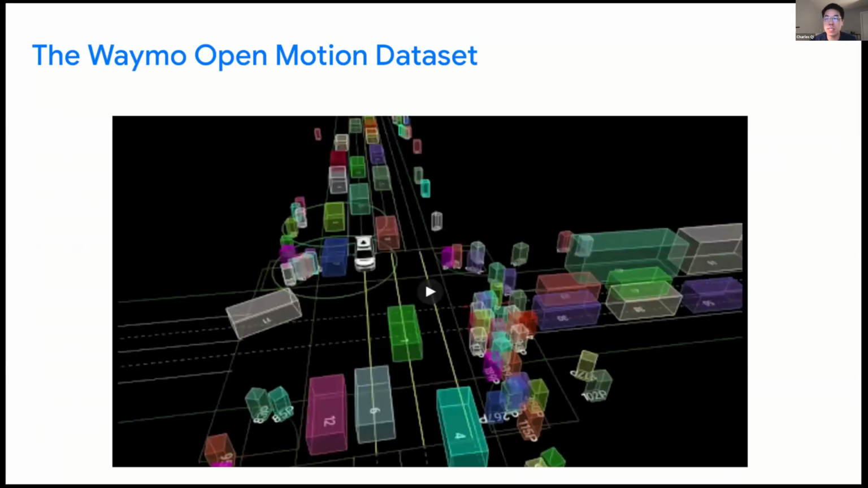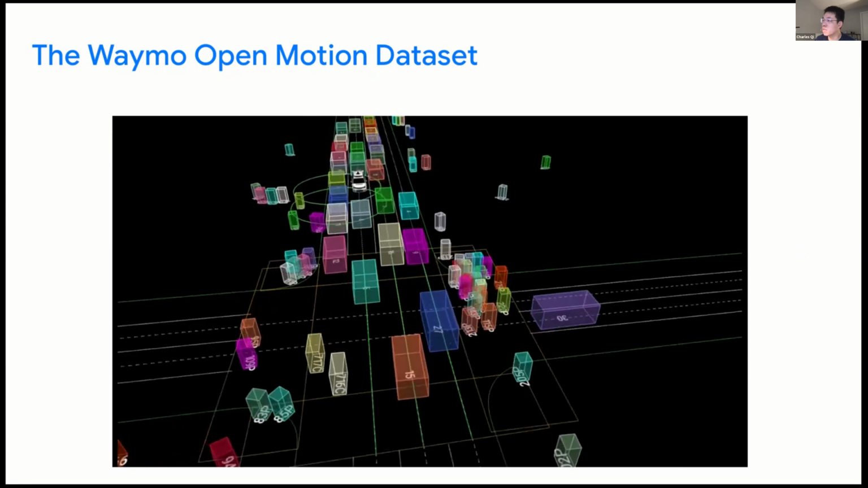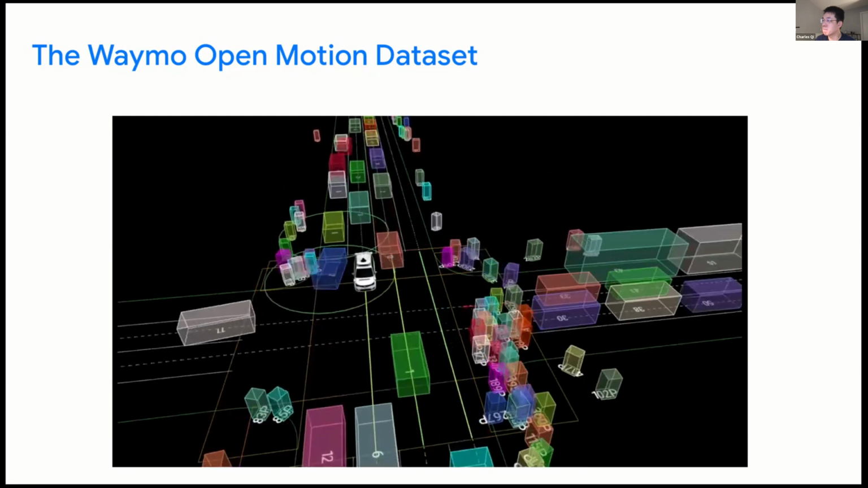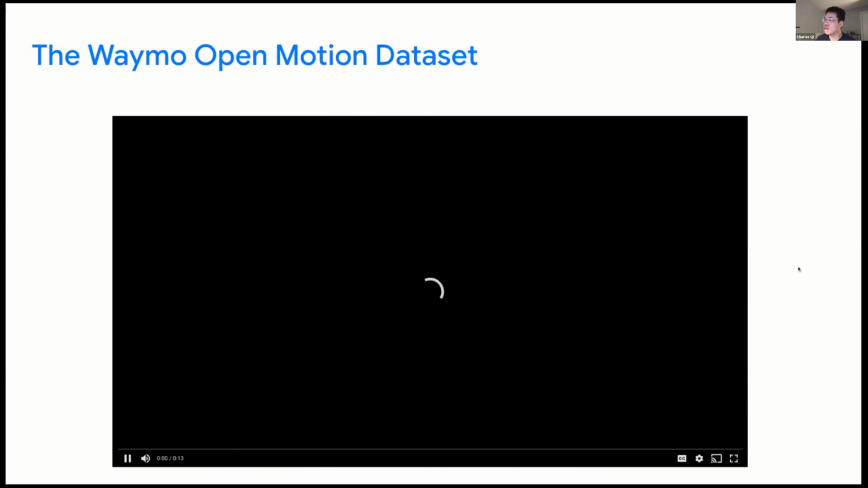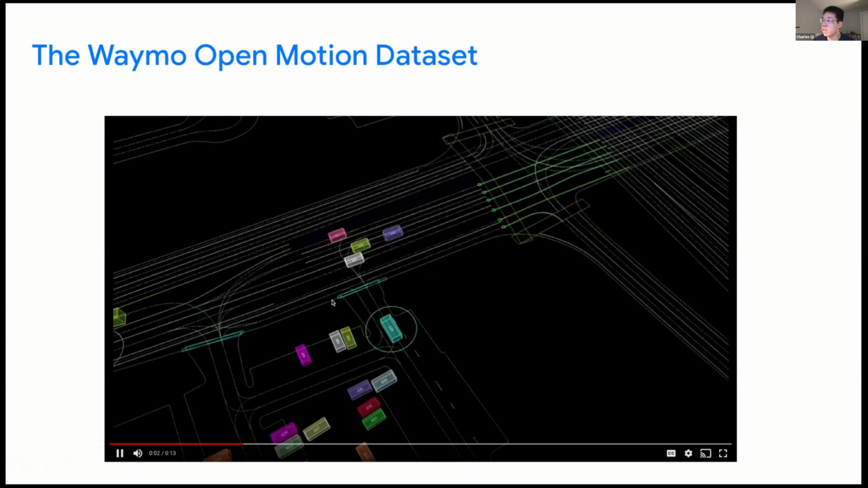Here I want to show some visualizations of typical scenarios in this motion dataset, where this is a very busy intersection with lots of pedestrians and vehicles. And this is another case where we see some interaction of the car turning right and oncoming traffic.